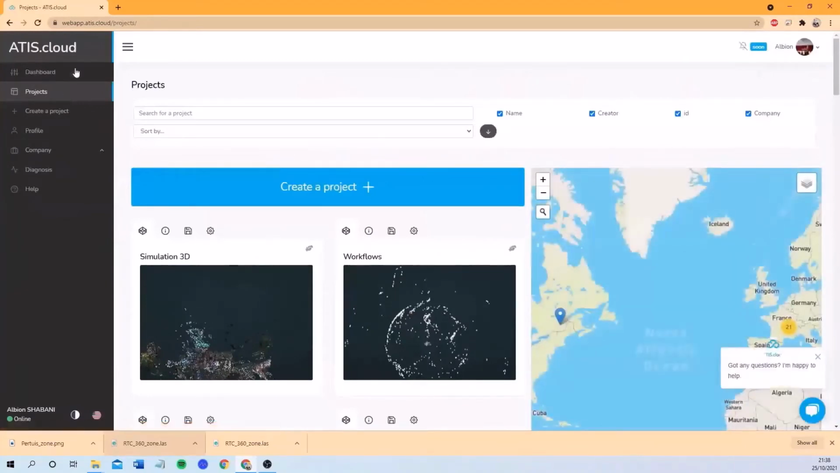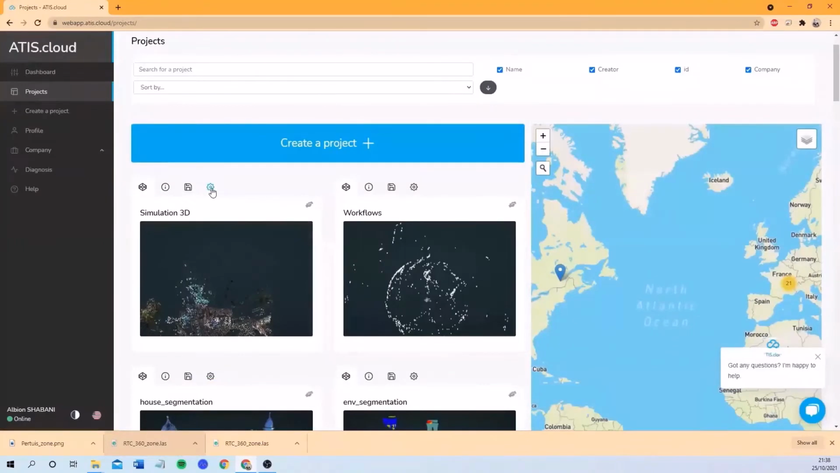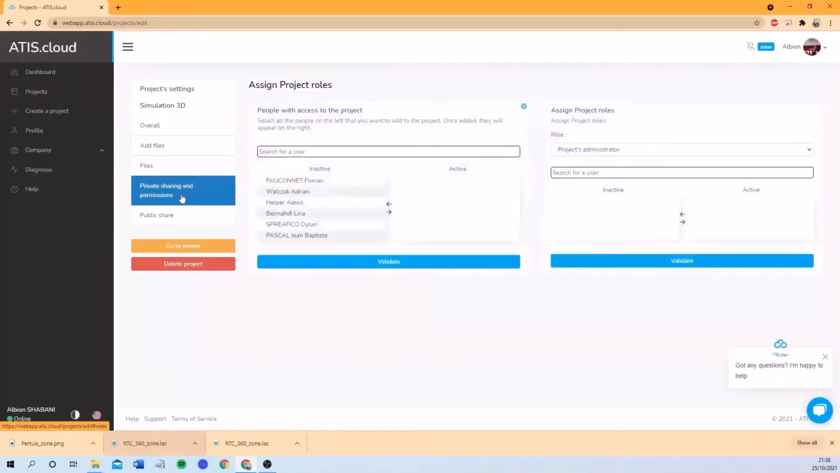Now let's say that I invited some people and I want to share a project with someone and give only the right to download and view it. So we pick the project, we go to the project setting. From here we have two possibilities. We have the private sharing and the public sharing. First I'll explain the private sharing and then I'll explain the public share.